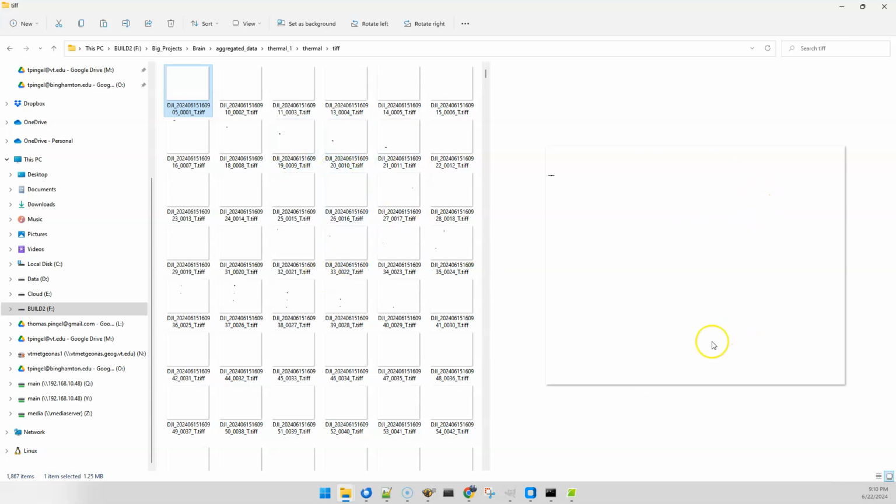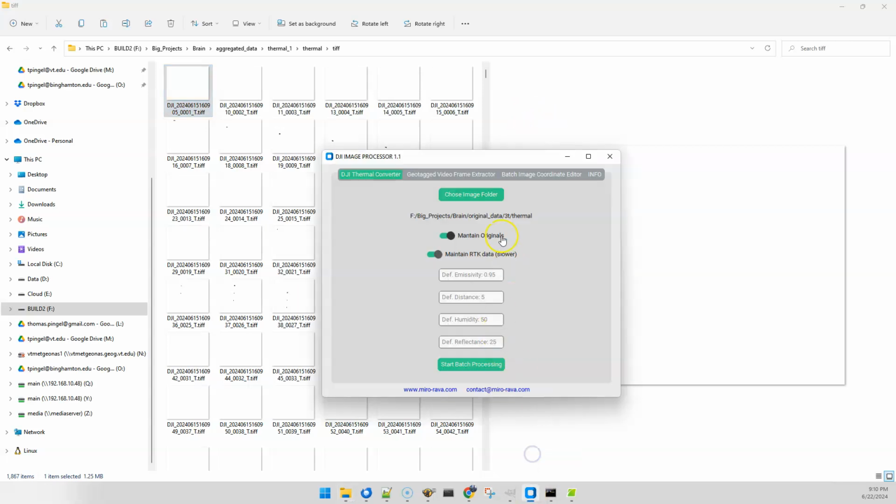Now, it doesn't look like anything here in the preview, but if you loaded these in ArcGIS Pro or with a Python image reader, you would see the payload in there, and it's actually float values of what it estimates the temperature to be. And I'll just say again that is dependent on the settings that you just saw here. So if you don't get these right, then the temperatures aren't going to be right.